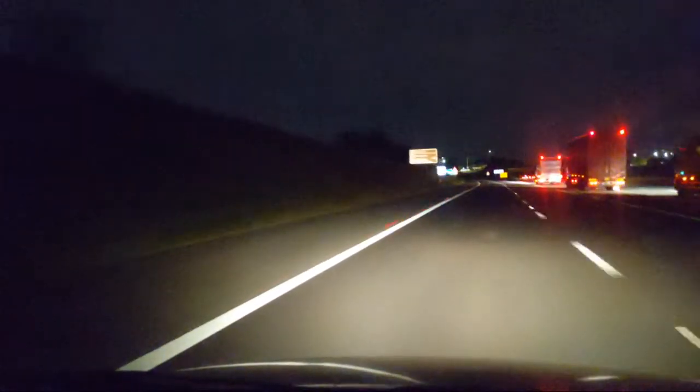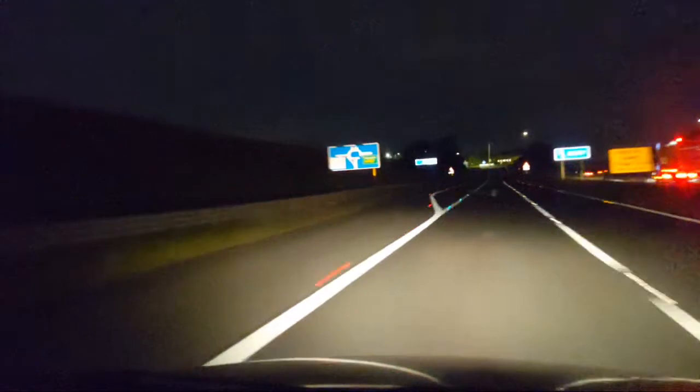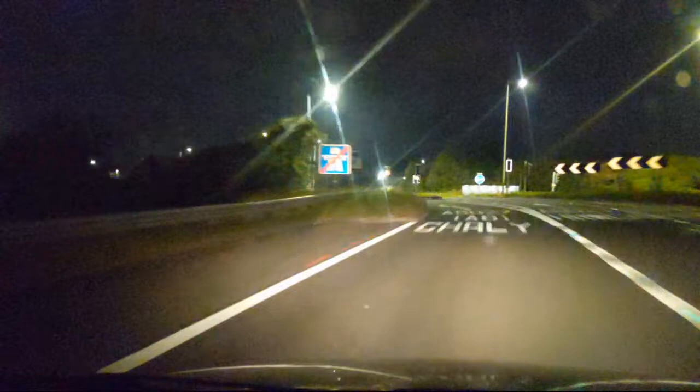So we go off here. Feet off every pedal. So we were at 70, we're now down to 60. So we hit the hill, which always has water on it, even in a drought, as I've said many times. 50, 45, 40.